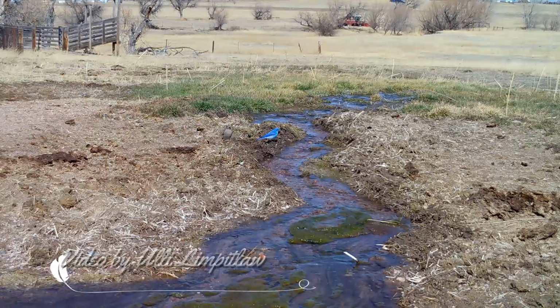And then these lovely rare bluebirds. They are on their way to the mountains where they will spend the summer, but they had to stop over on their migration path, found some water, stopped, rested, drank, and they will be gone again very soon.